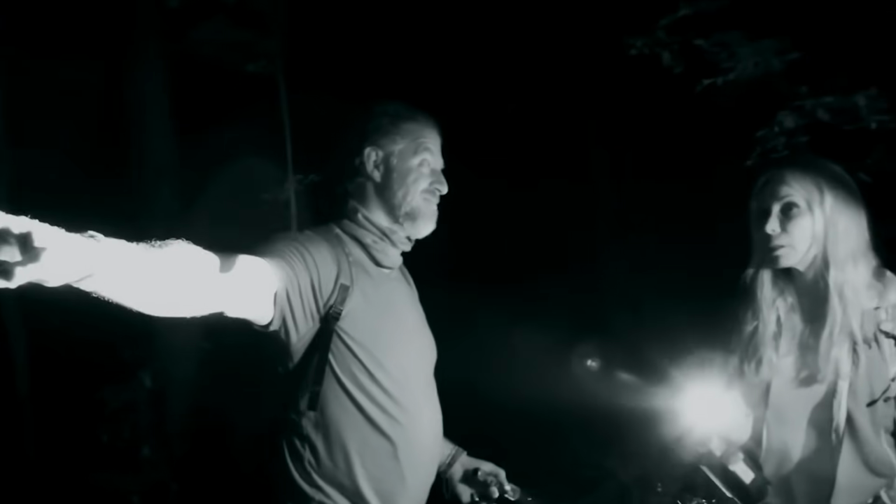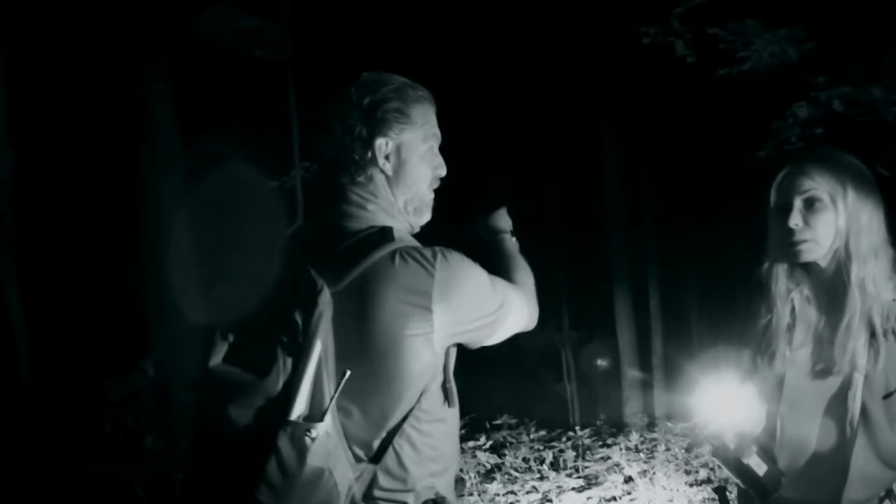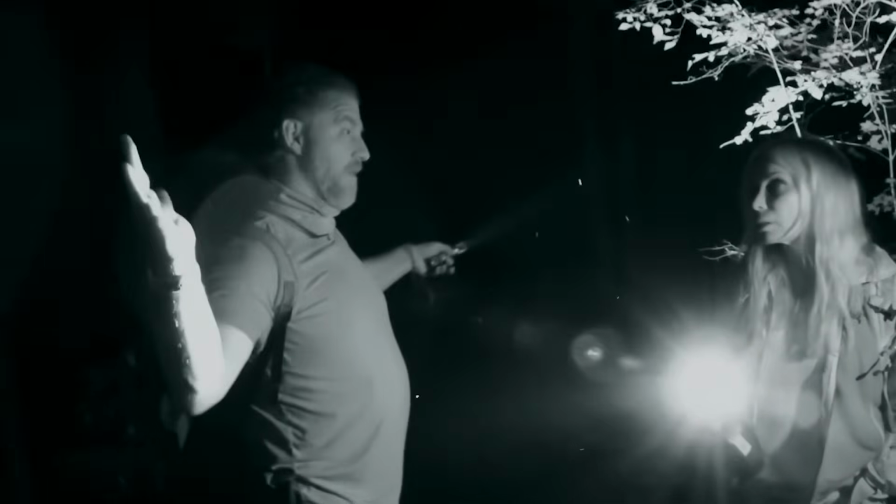A short time later, they finally find each other and let Russell know where they are. They're relieved to be back together, but they still keep their voices low, realizing they're probably not alone in the forest. This whole situation makes them even more curious about their ongoing search for Bigfoot.